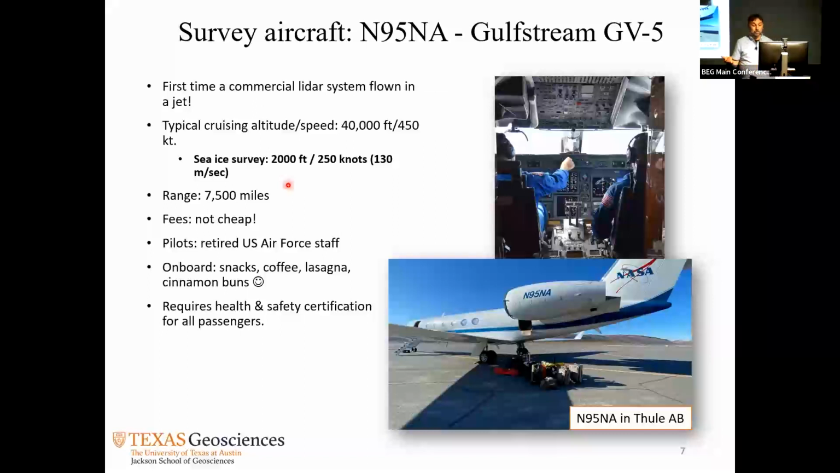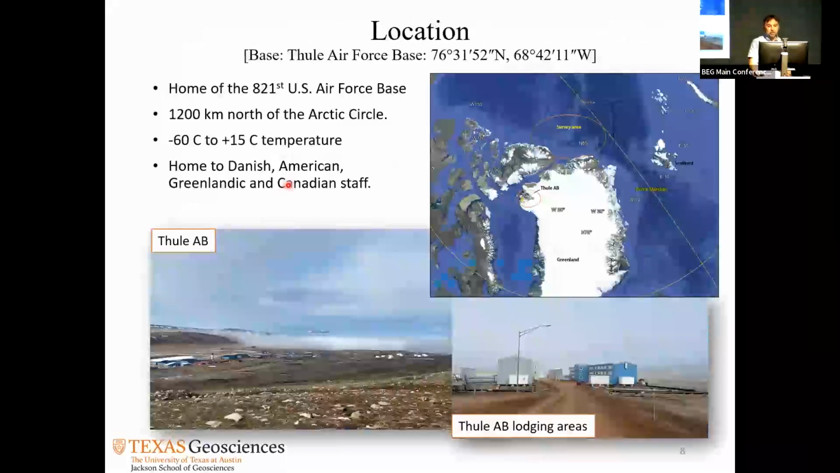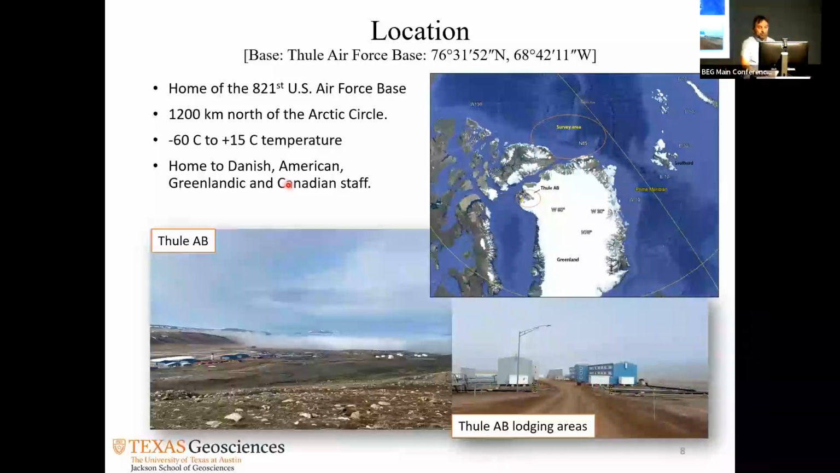Another good thing is when you fill the tanks, it can fly for 7,500 miles. We flew from Houston to the top of Greenland, nonstop. Even though this project is in Greenland, it's really not related to Greenland. The survey area was right here. This is the North Pole, this is Canada, Greenland. So we did our work here in the Arctic Ocean.